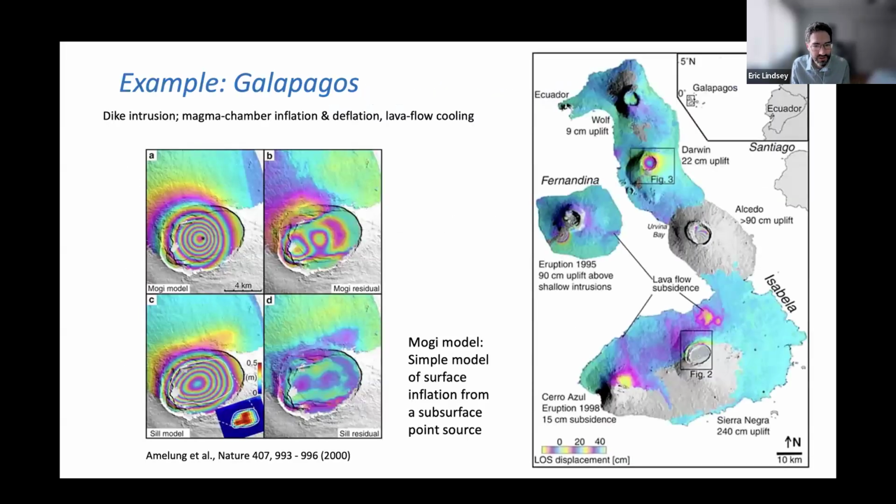So this is an example from the Galapagos. This is a pretty early example, I think this is ERS data, showing interferograms over these islands, Isabella and Fernandina. And you can see that many of the volcanoes on the islands have signals, right?